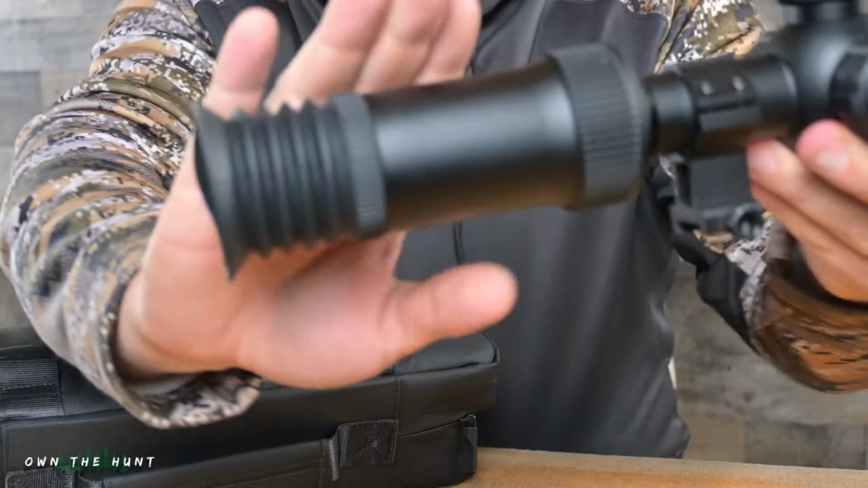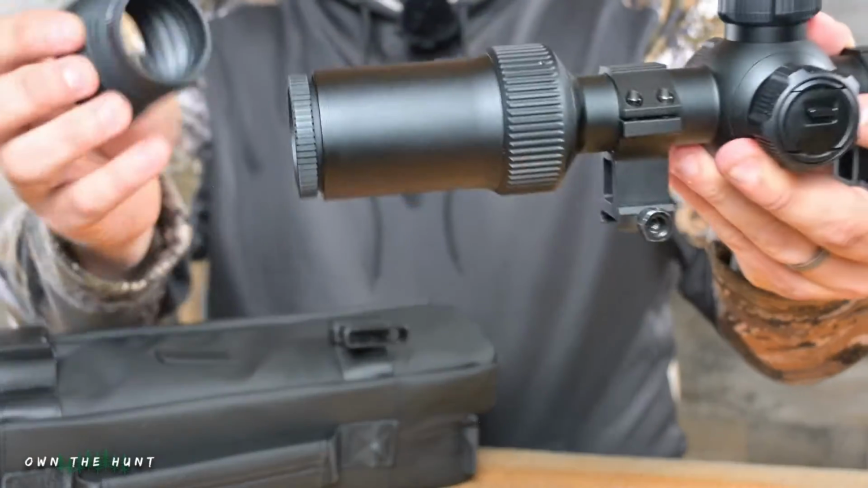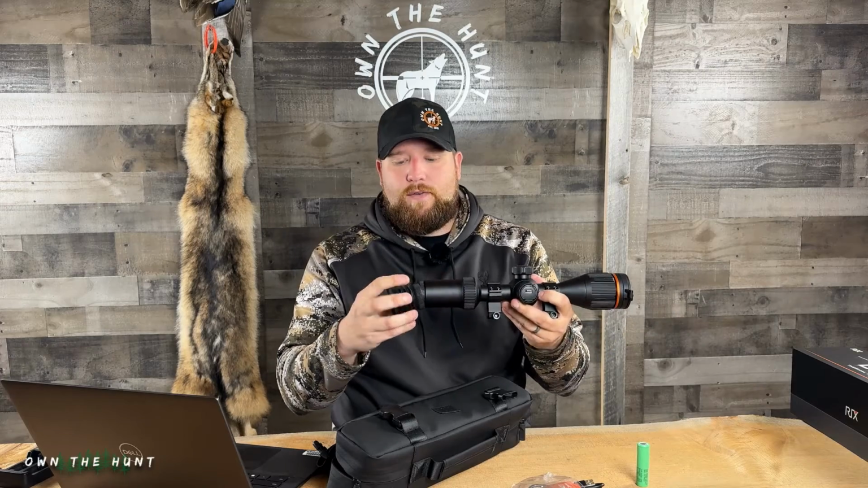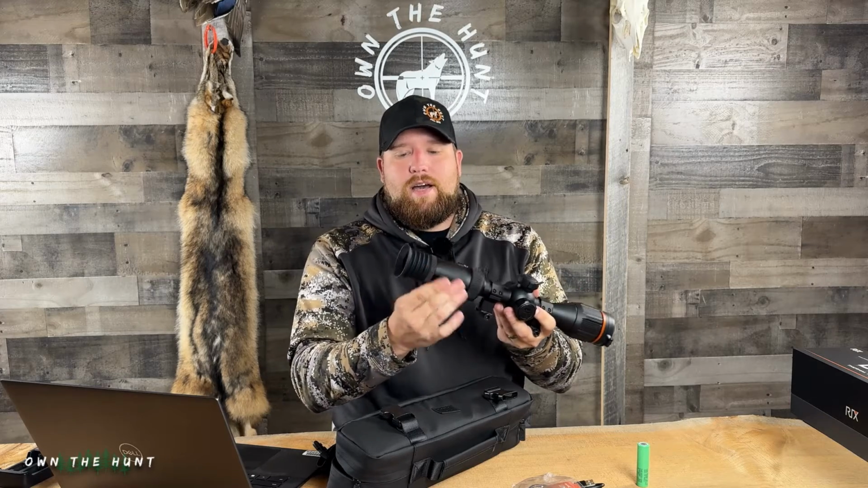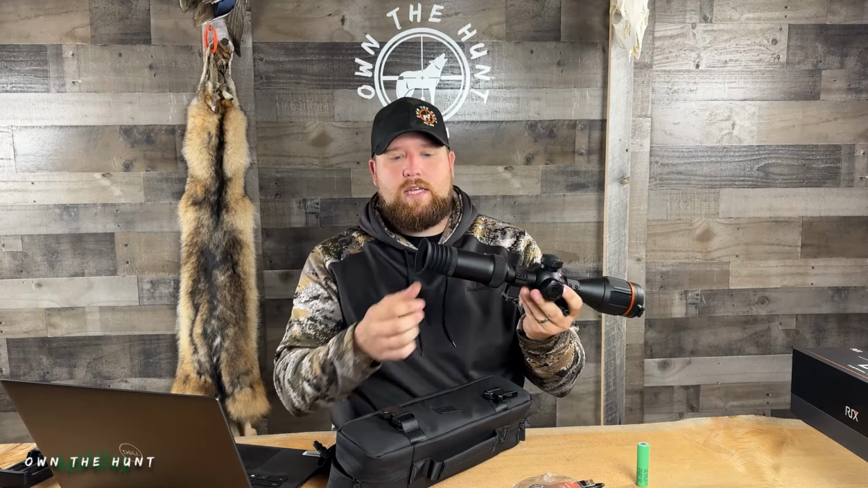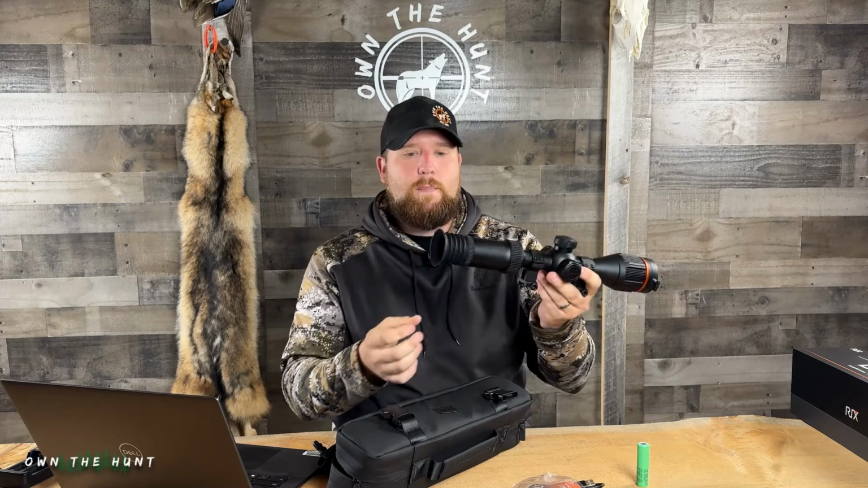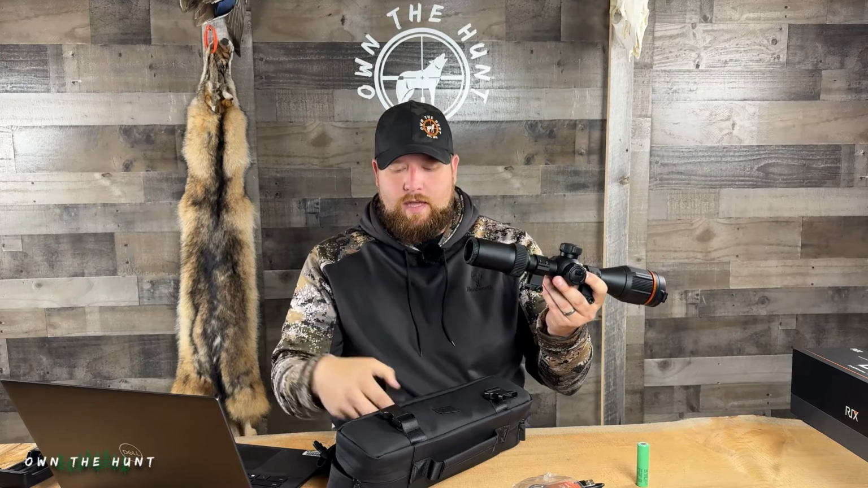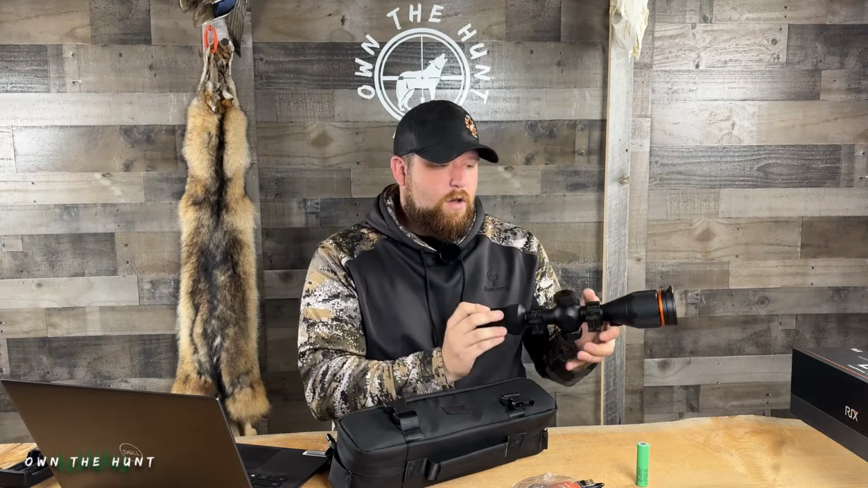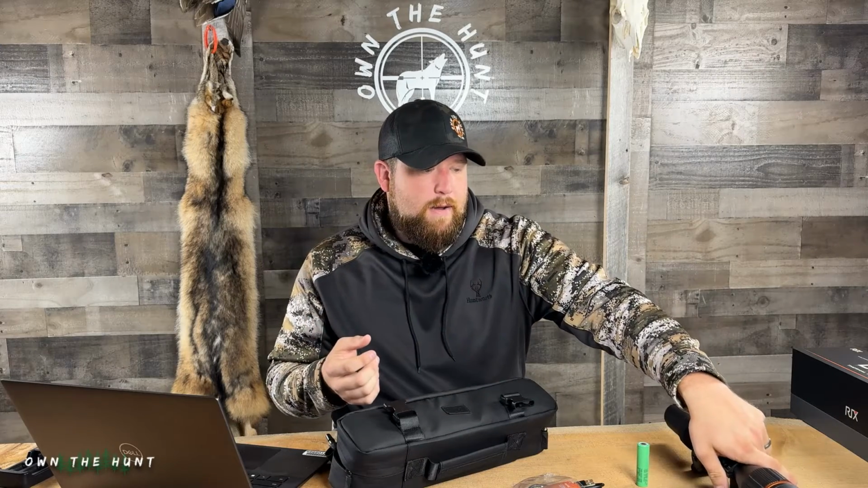It's definitely able to be pulled off pretty easily, so if you snagged it on something, it would come off. I don't know that that's a con per se, it's just something I noticed. It doesn't really snap into anything, so it can come off easily. I'm probably not going to run it on this scope just because I don't want to lose it, but it's a nice eye cap and it works really well.